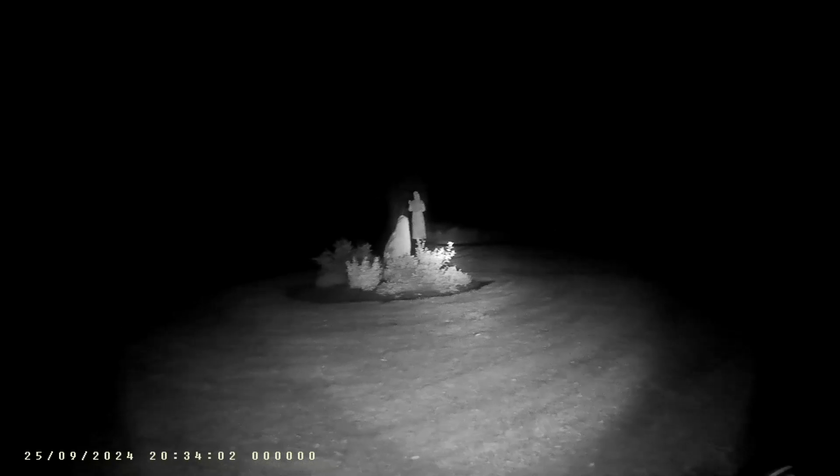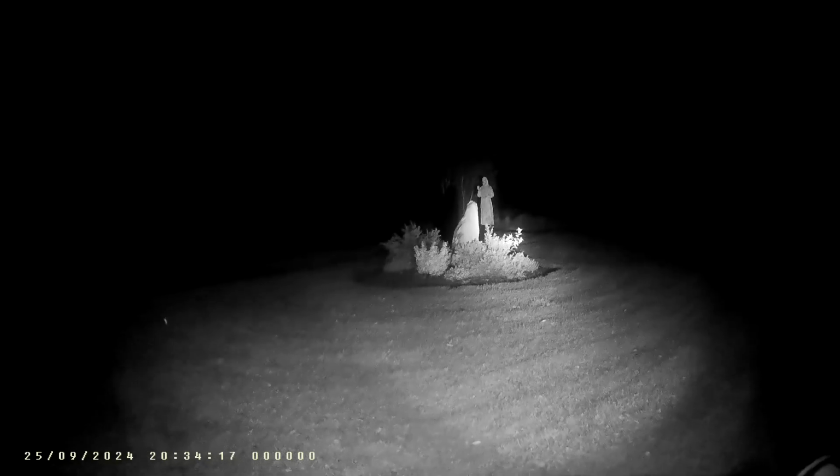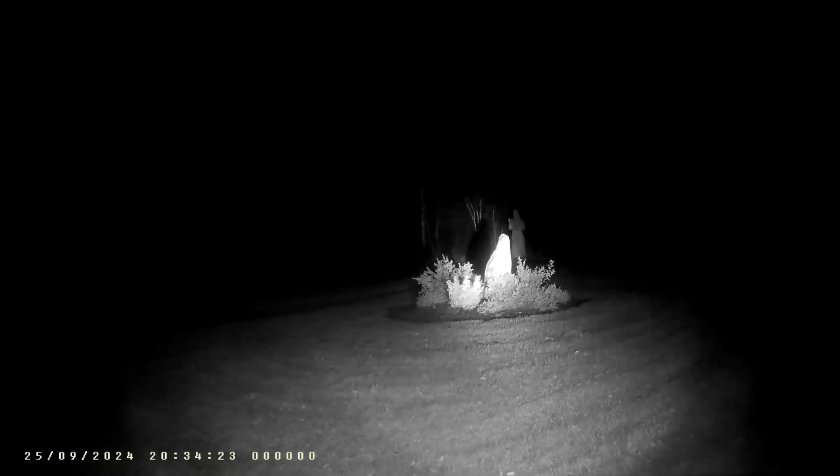I think it's good enough. But if you're in a paranormal situation, it is better to go for the highest resolution you can, so you don't have any blurry footage. But we're just out for a night vision walk tonight, so right, we'll go.